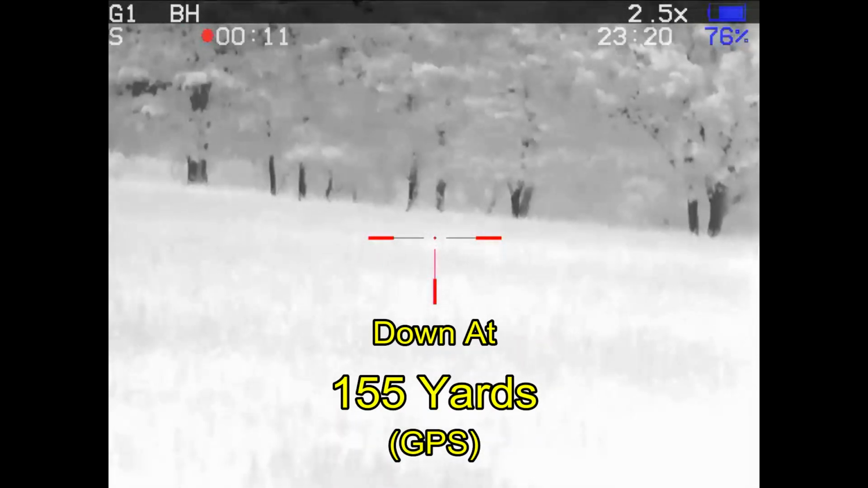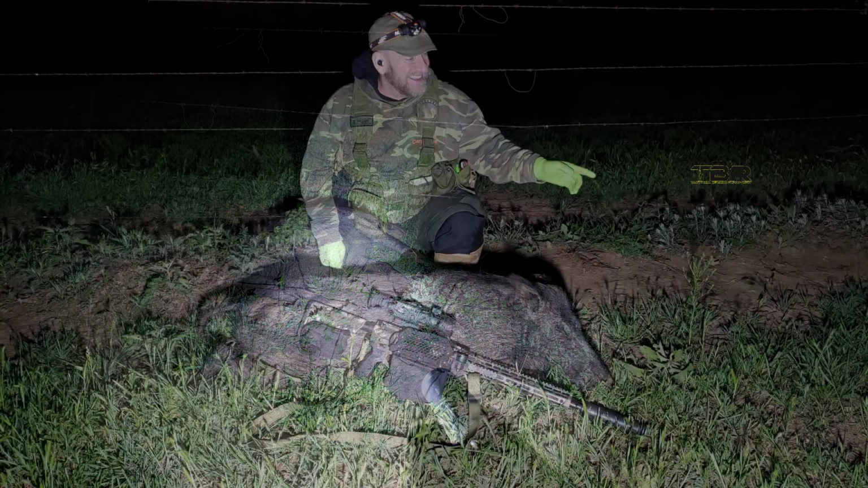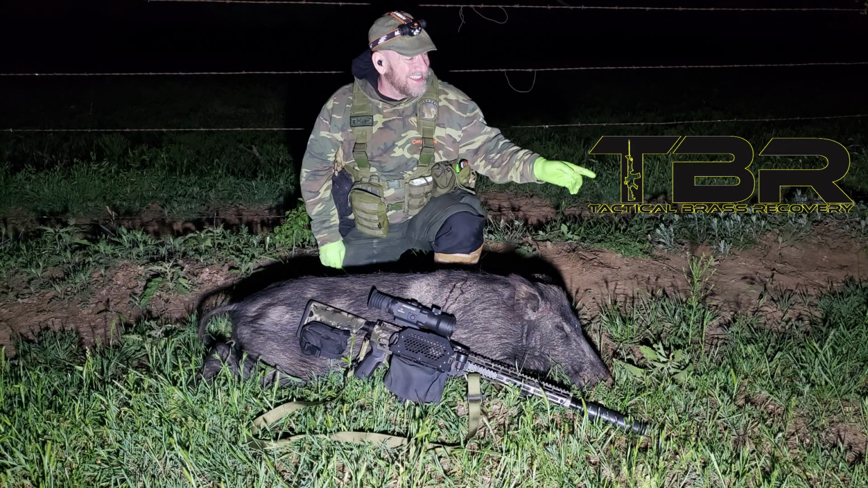Not the shot I would have liked. Looked to be mid-body. But the hog went down nearly immediately, just on the opposite side of the fence. So went around and grabbed the truck.